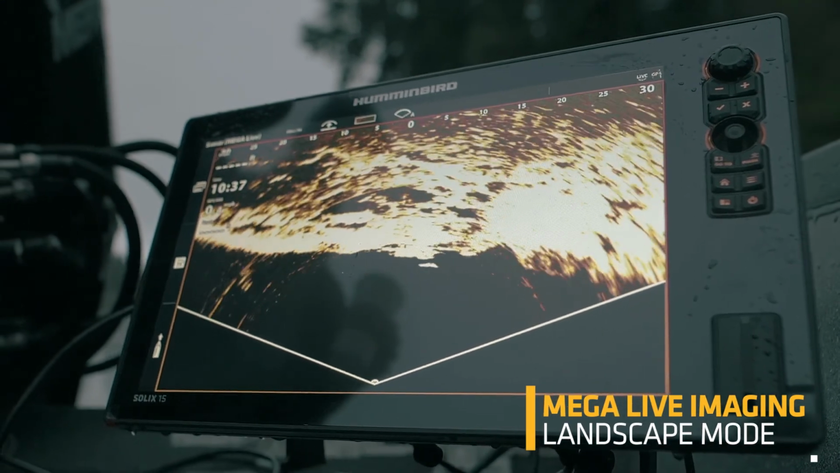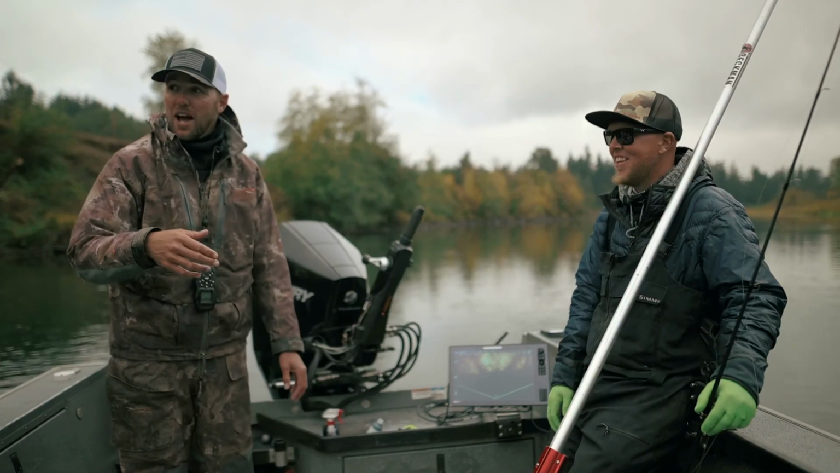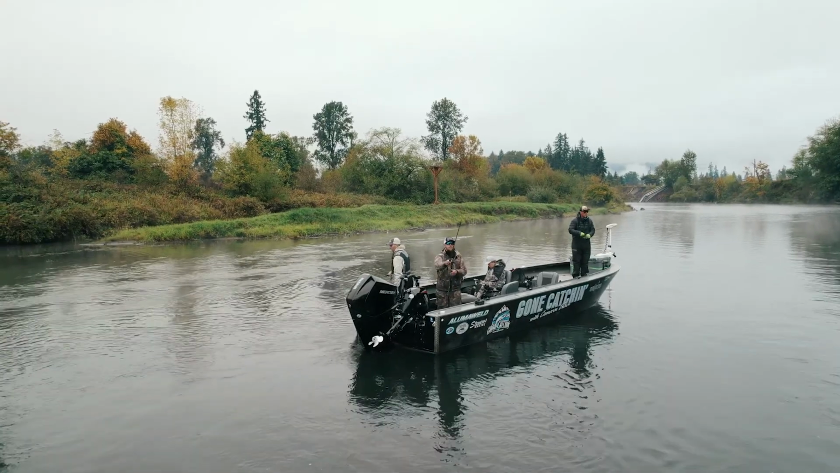dead water. But what we did is we pulled into the hole, deployed the Mega Live to the side, and just kind of rolled down and noticed that they were kind of congregating in this little part of the seam line here. Basically casting 1/2 ounce jigs, kind of working the bottom.